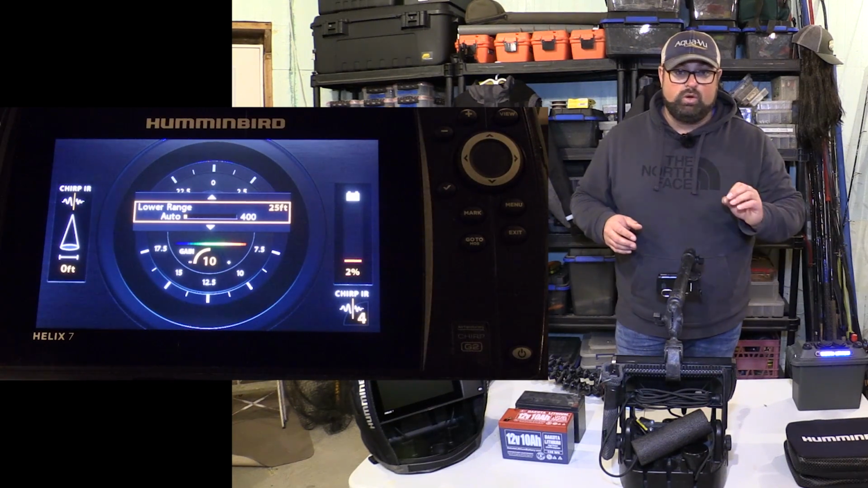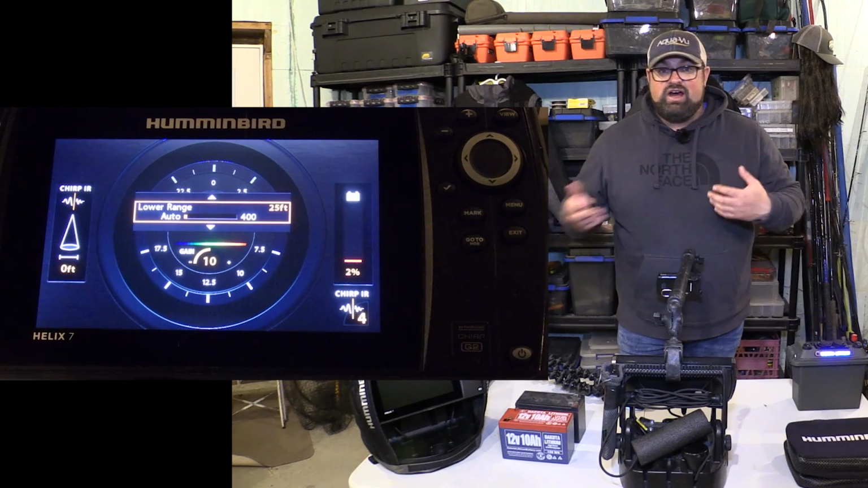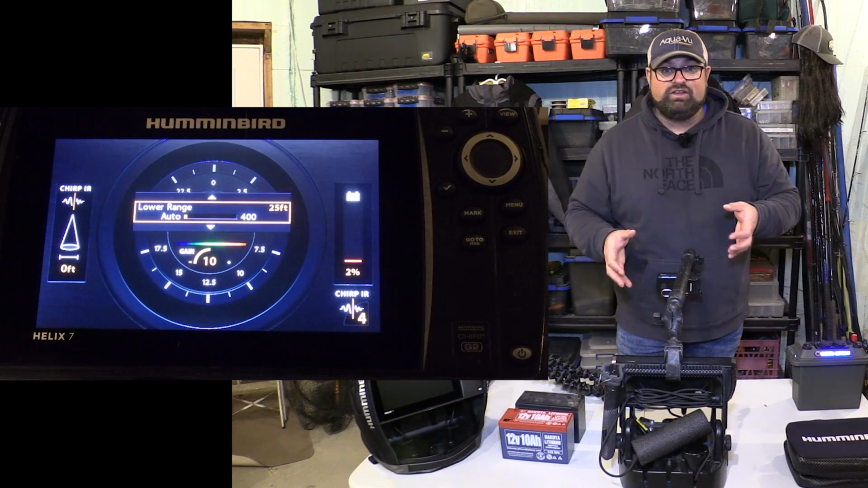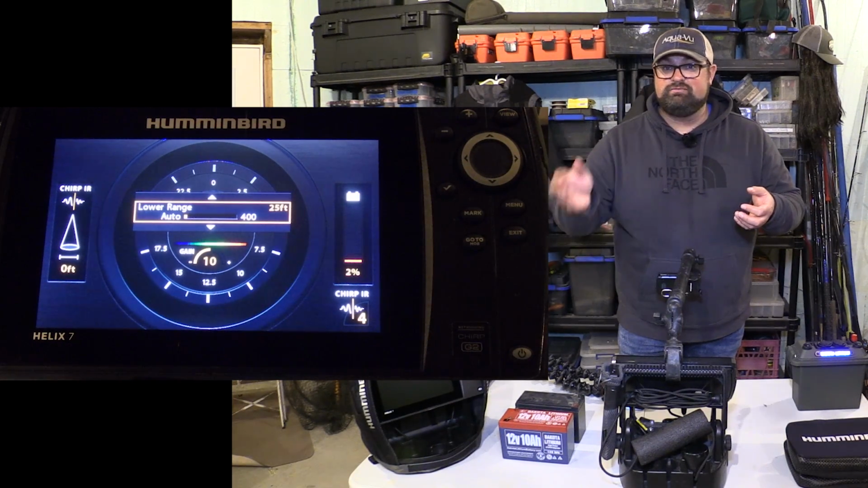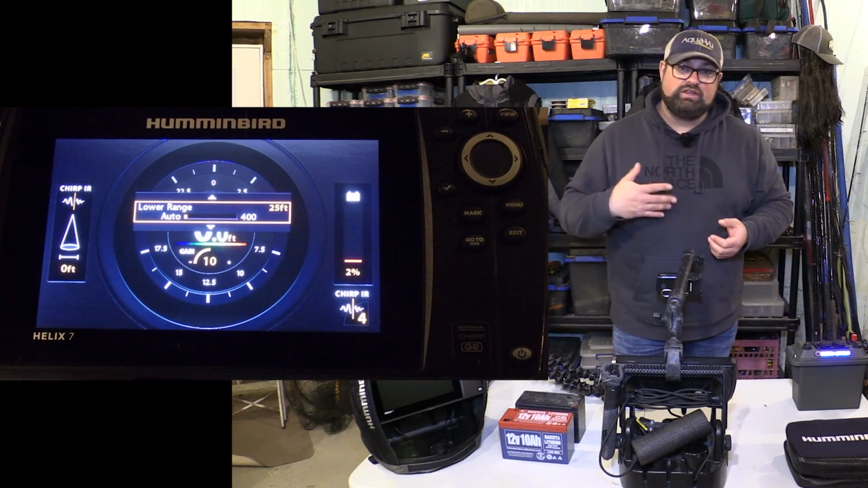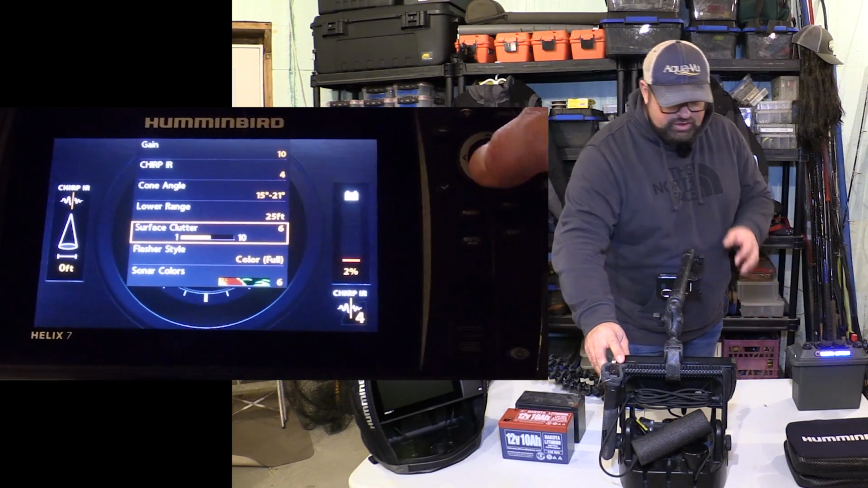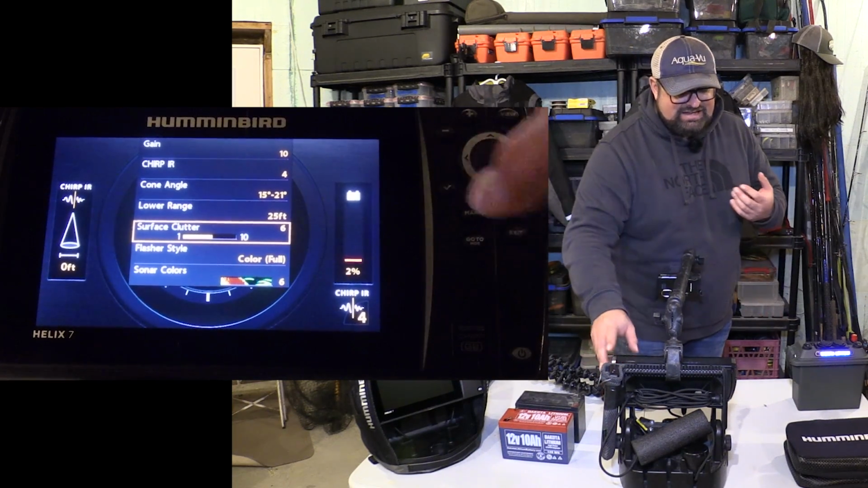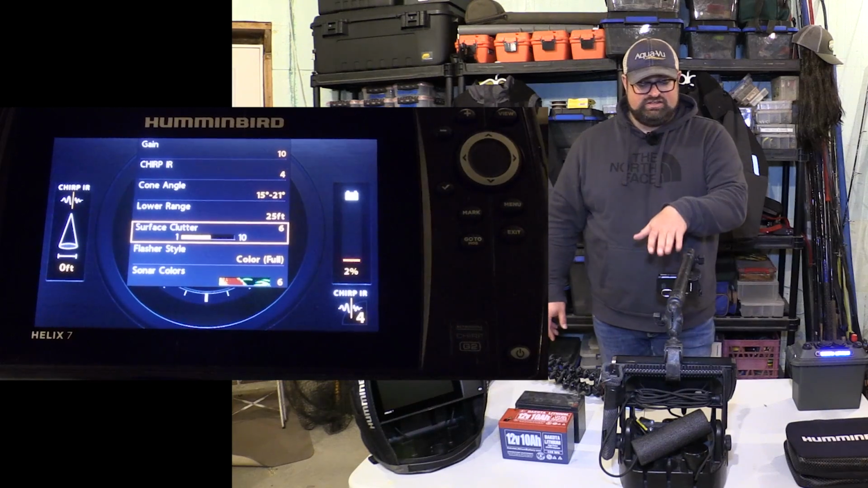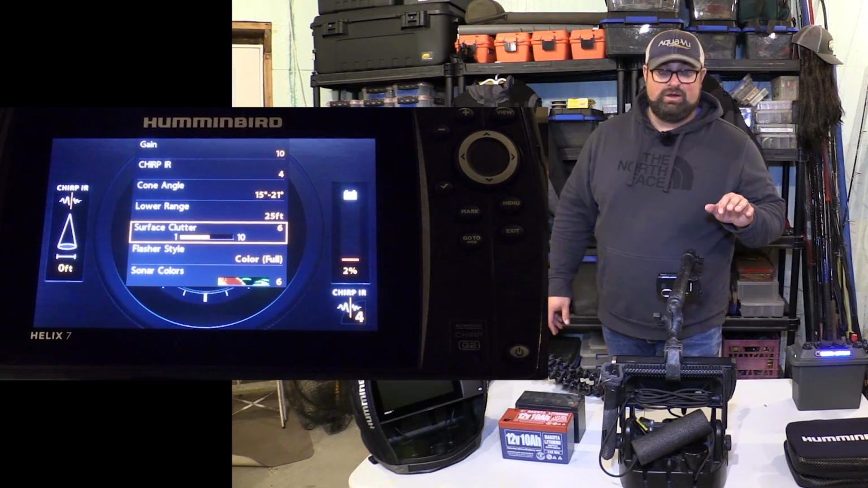So use the lower range. Definitely just set it up all the time for wherever it is, because if you're not hole hopping a lot, it's not that big of a deal. Of course, if you're sitting there, it's easy, fire in your depth, 24 feet, no problem. If you are hole hopping, it's obviously one more thing you've got to change consistently, but it is going to increase things for sure. Your surface clutter, I don't really use that a bit. It's been sitting on 6 for me for the whole year. Haven't touched it once. Probably not going to have to mess around with that a lot.